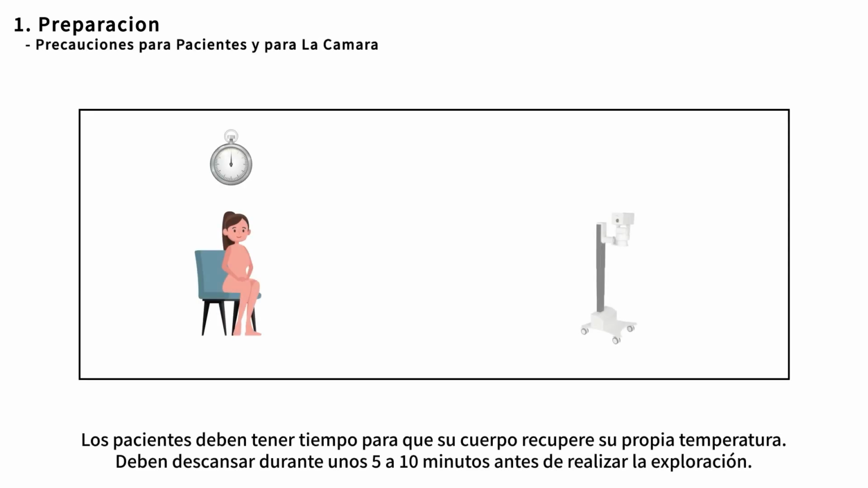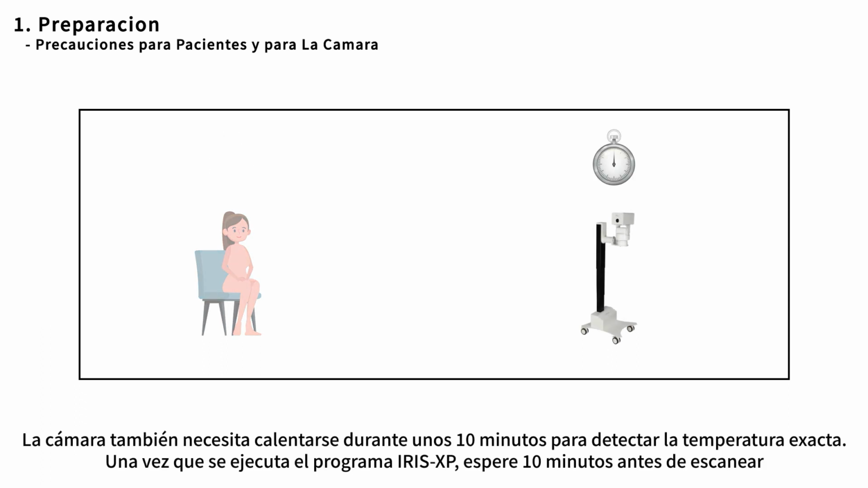Patients must have time for their body to recover to its own temperature. They are required to take a rest for about 5 to 10 minutes before scanning. The camera also needs to be warmed up for about 10 minutes to detect the accurate temperature. Once the Iris XP program is executed, please wait for 10 minutes before scanning.